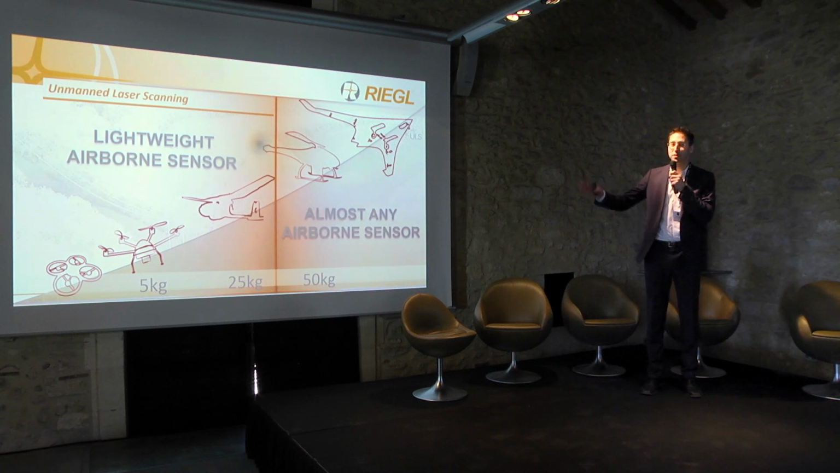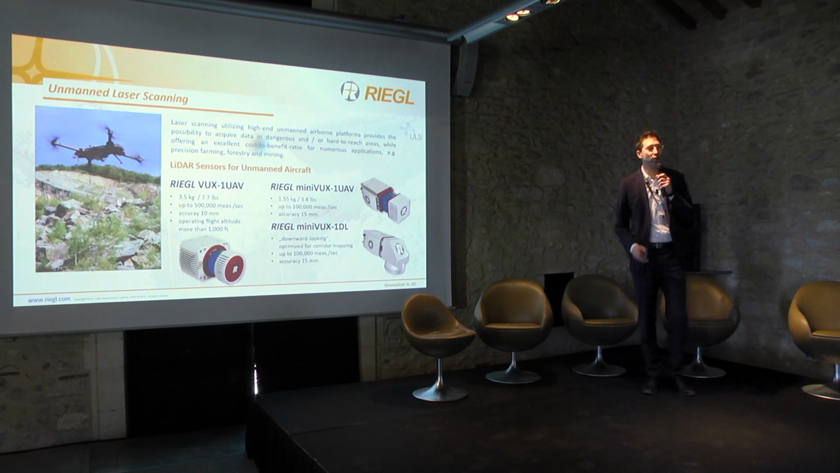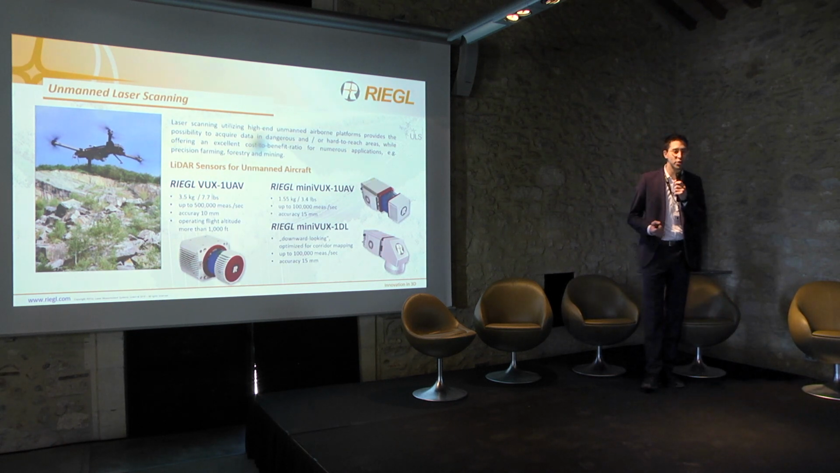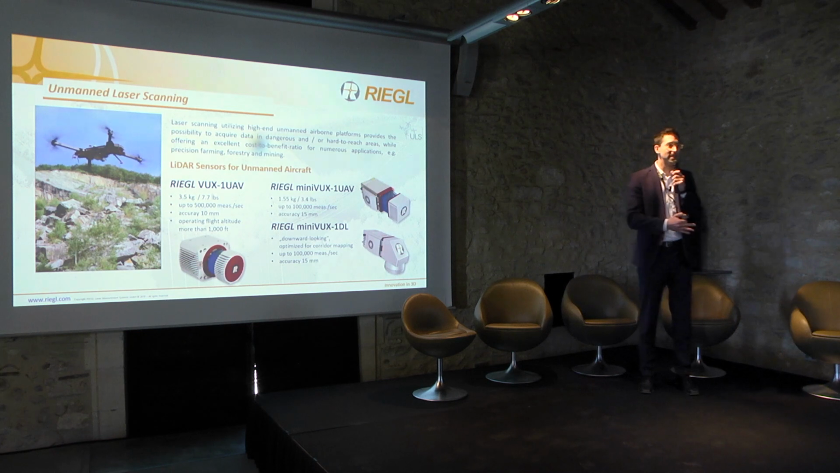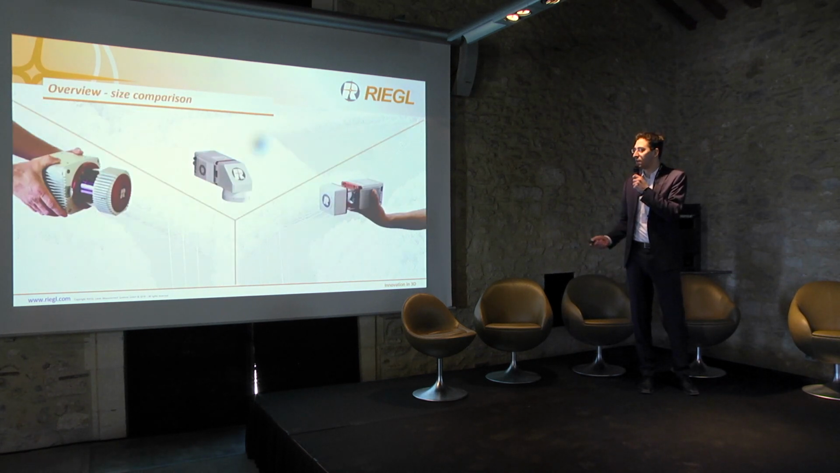So I'm more focusing on the lower end, so everything up to a maximum takeoff mass of 20-25 kilogram. And it has already been explained, so I do not want to talk too much about the system. It's more about the sensor, about the technology. As you can see, the product range we offer on the unmanned sector is quite wide already. From the MiniVUX-1 UAV to the DL for the downward looking, up to the VUX-1, we can offer from 1.5 kilo up to 3.5 kilo, a complete range.